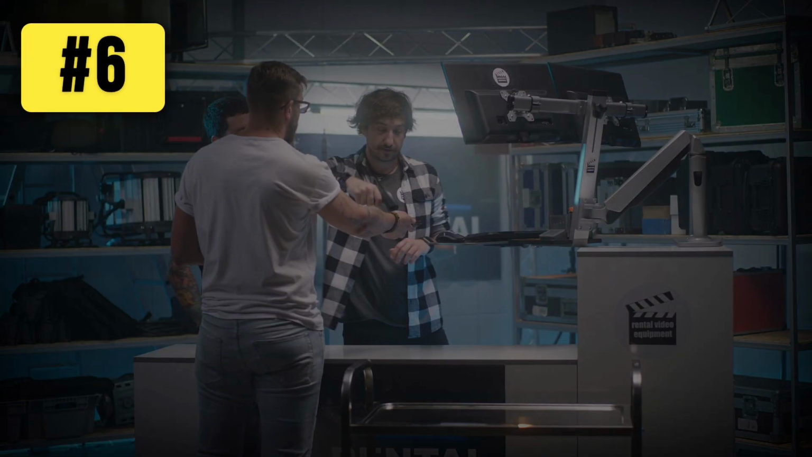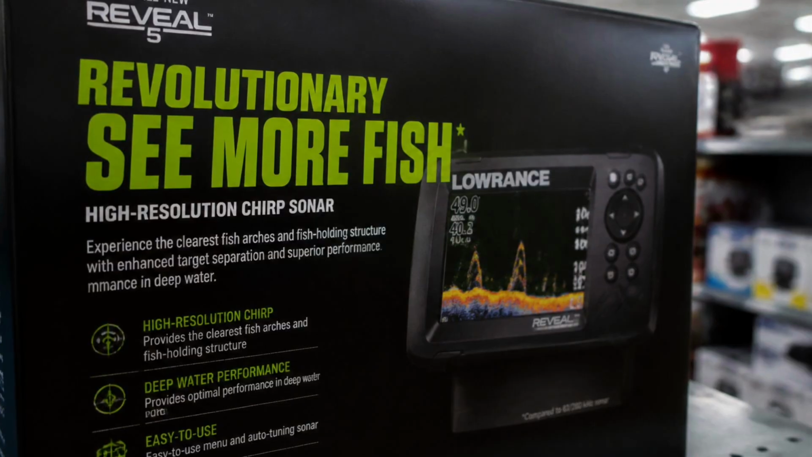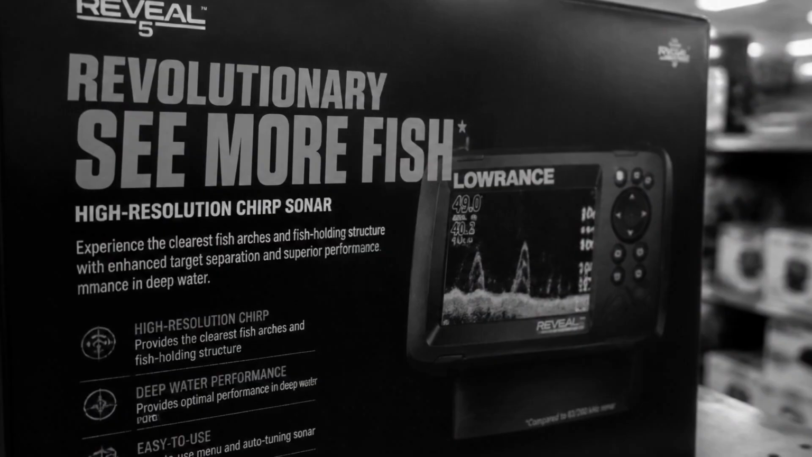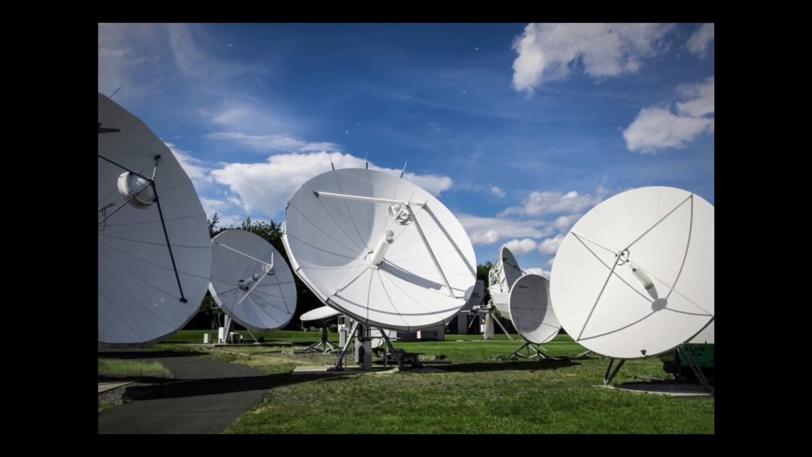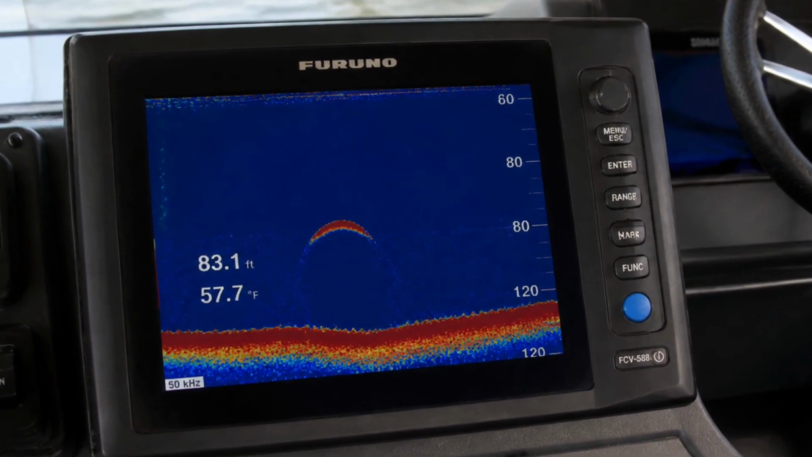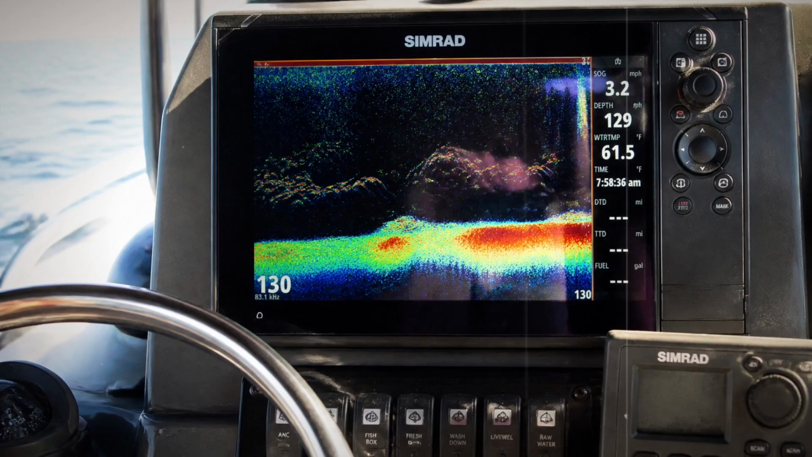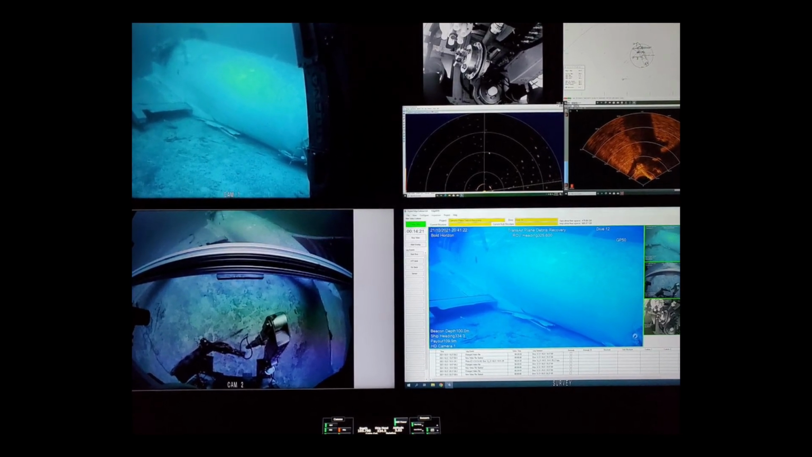Number 6 is the pulse itself, and this is where a lot of owners get sold a myth. You've heard CHIRP sonar gives a sharper picture, and it does, but not for the reason the box implies. CHIRP, usually written compressed high-intensity radiated pulse, though you'll also see radar pulse, just means a swept pulse instead of a single tone. Traditional sonar pings one frequency. CHIRP sweeps across a whole range, then does the sharpening math on the way back in.